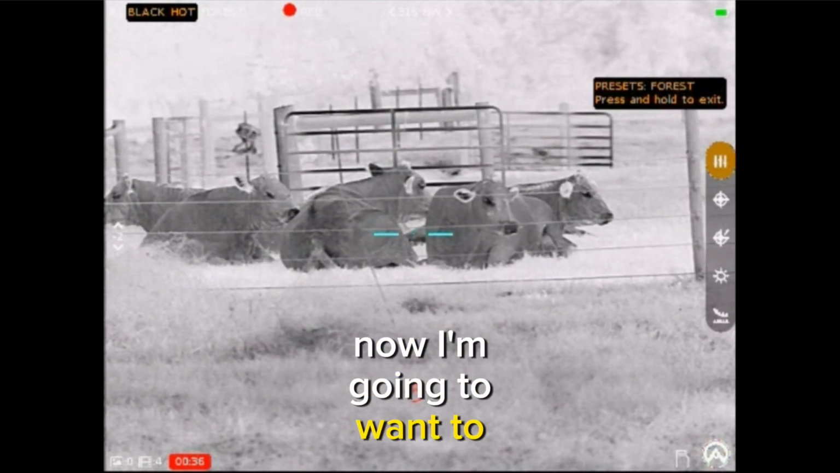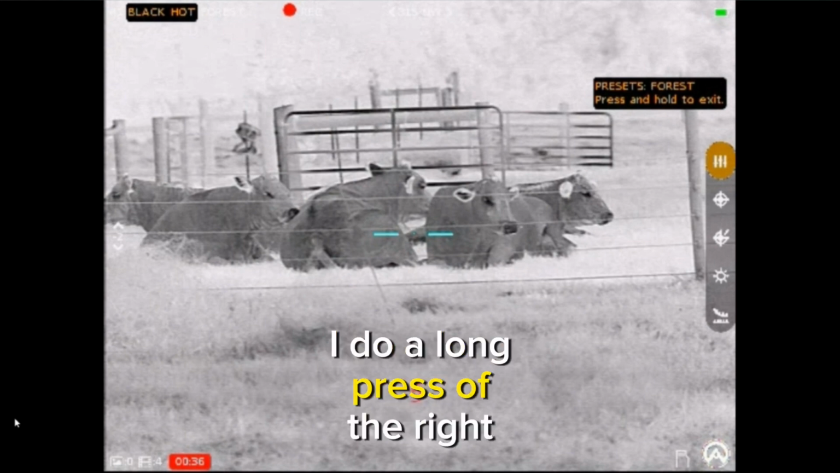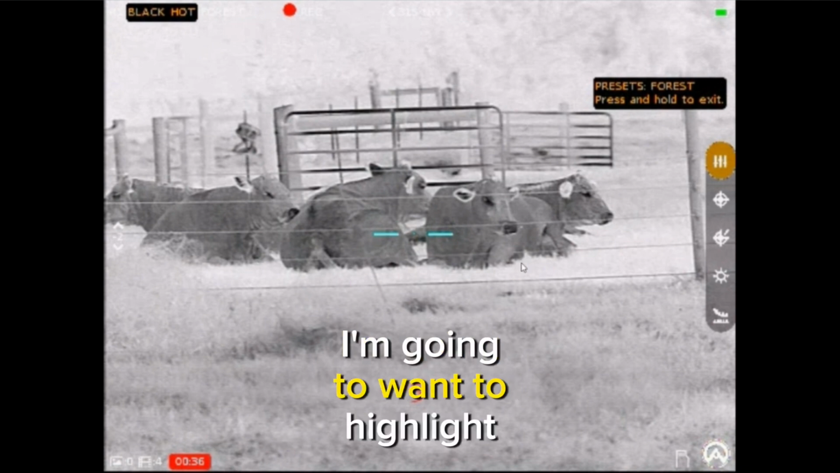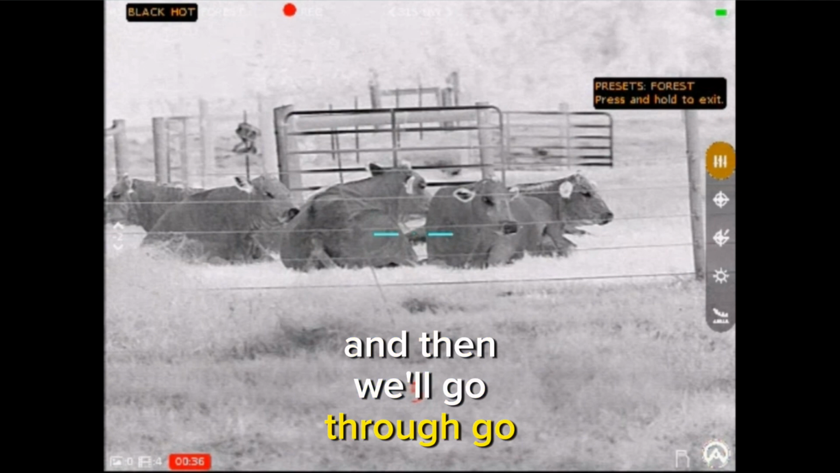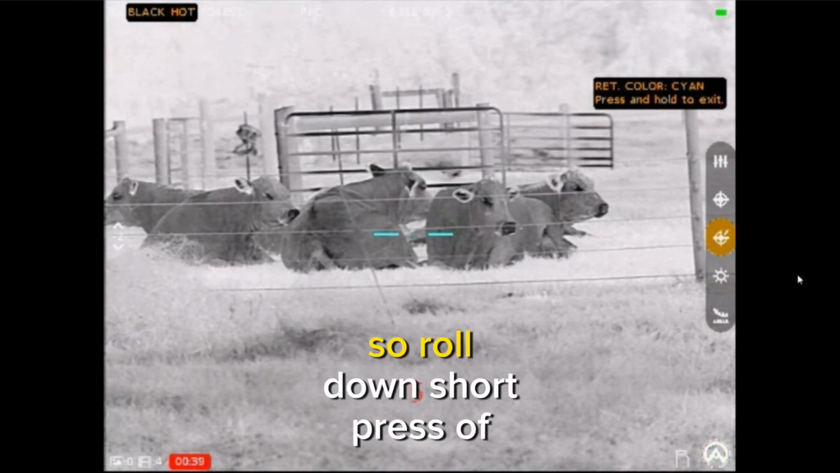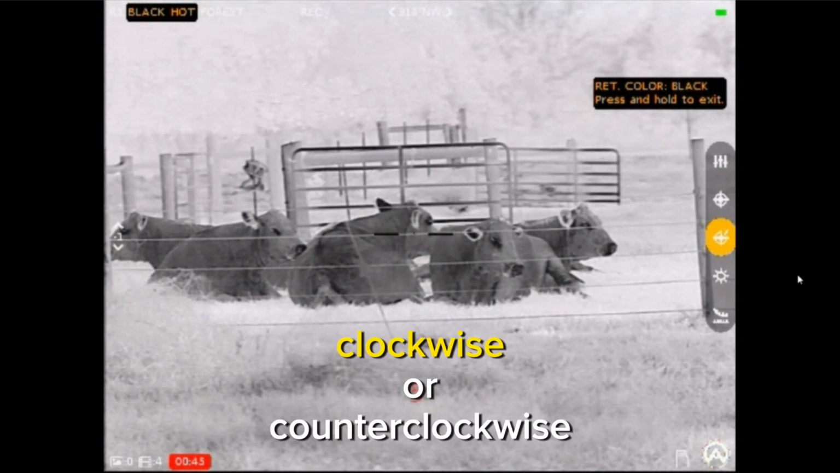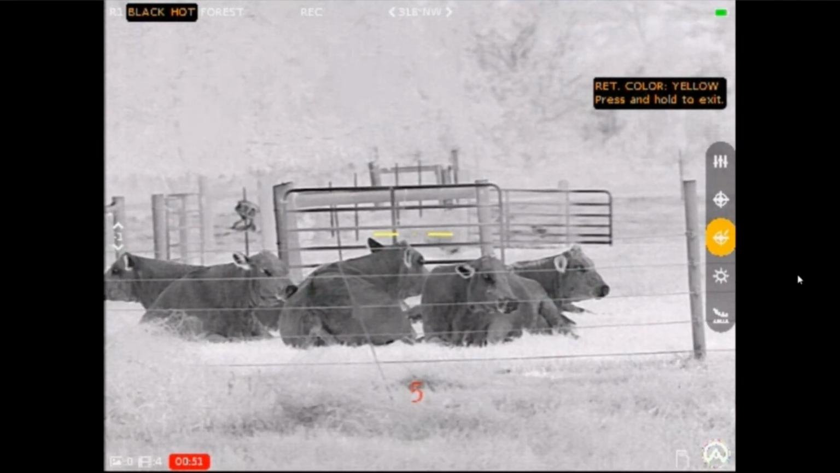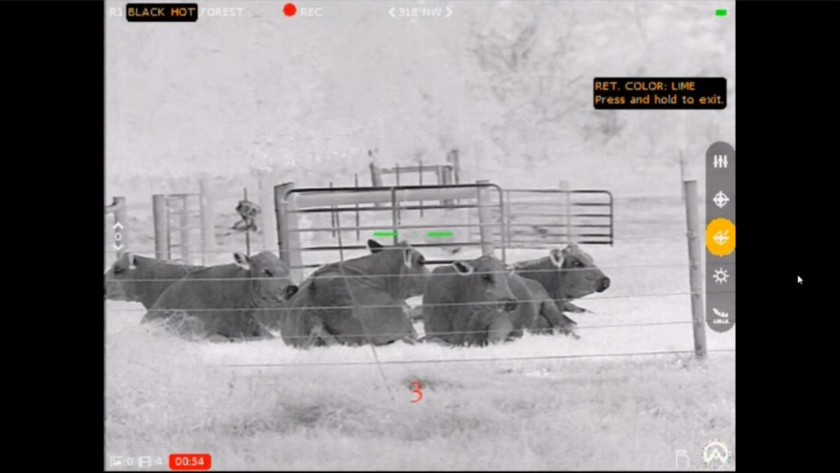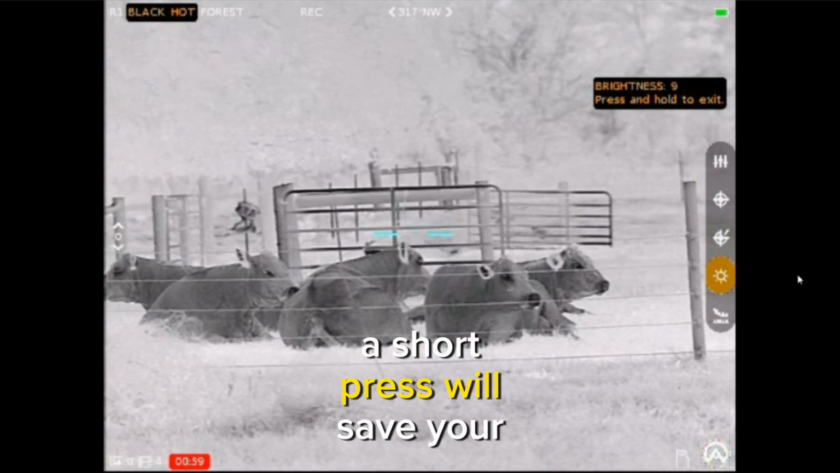Now I'm going to want to change my reticle color. So again, I do a long press of the right-hand turret. I'm going to want to highlight this option now. This is going to be my reticle color, and then we'll go through that. So roll down, short press of the right turret highlights it, and then once it's highlighted, I just simply turn the turret clockwise or counterclockwise to cycle through the reticle color options.